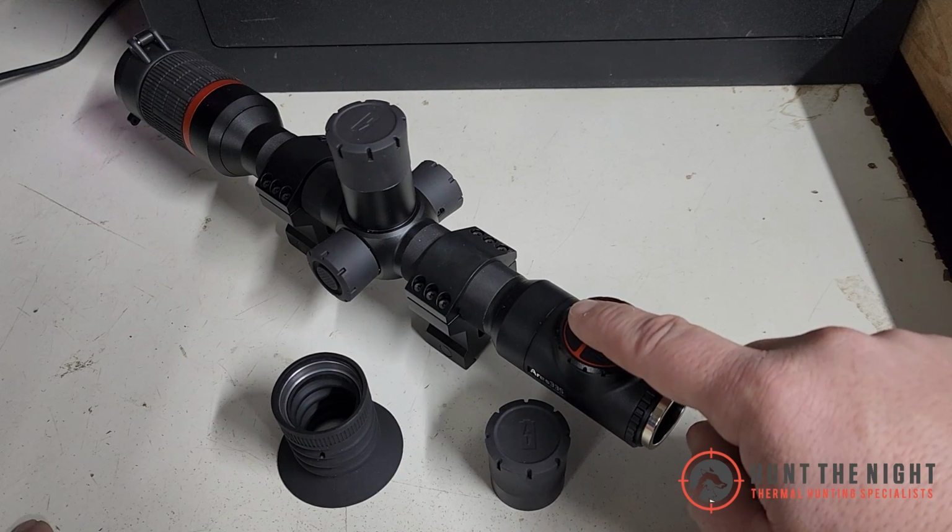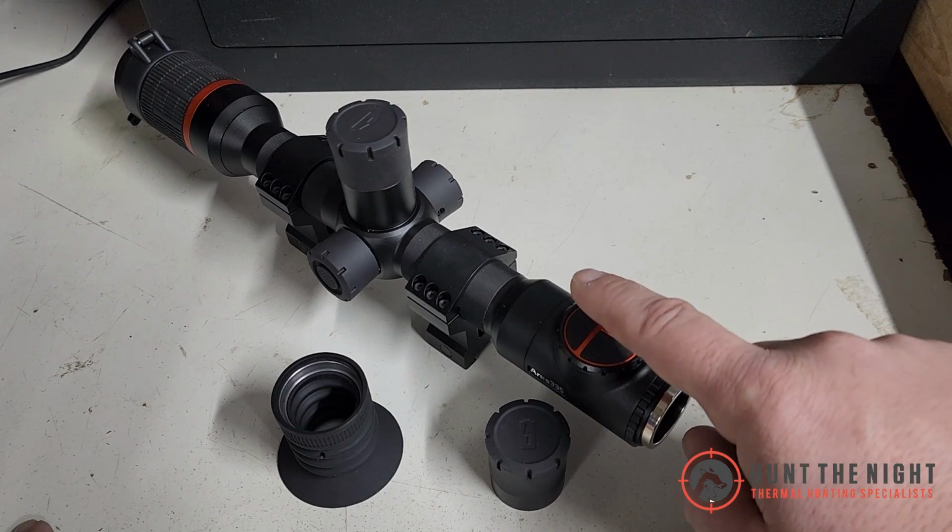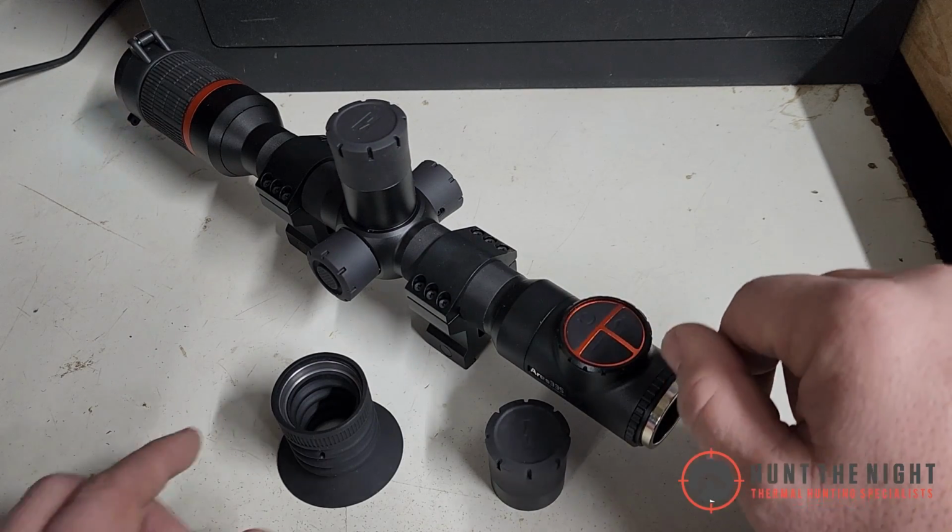And then we've got our power button here, which is also our sleep button. So press it for sleep, hold it down for power on and off.